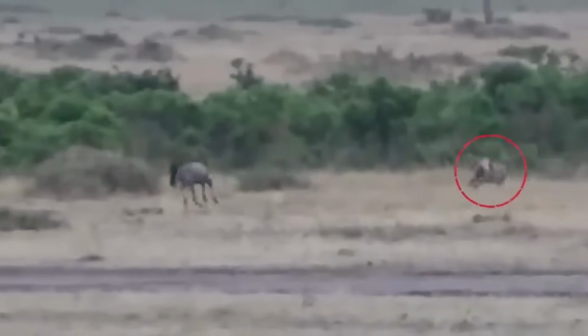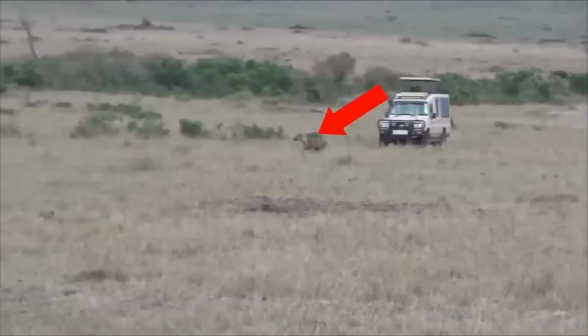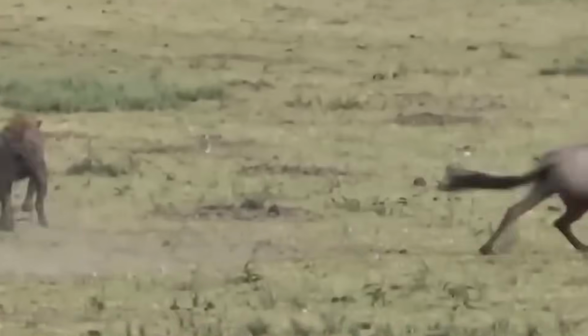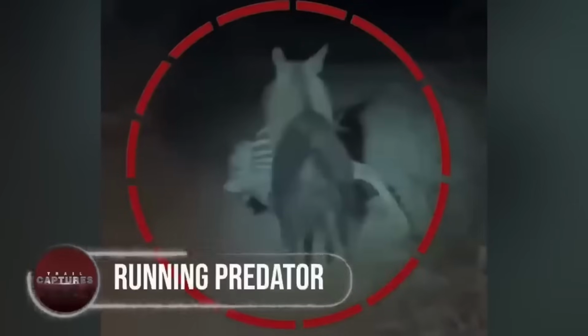The hyena was still struggling to catch it. Playing the run and chase game for some time, they were both spotted again, but the wildebeest was caught fighting the predator off. But, tired of the chase, the animal met its fate at last. Running predator.